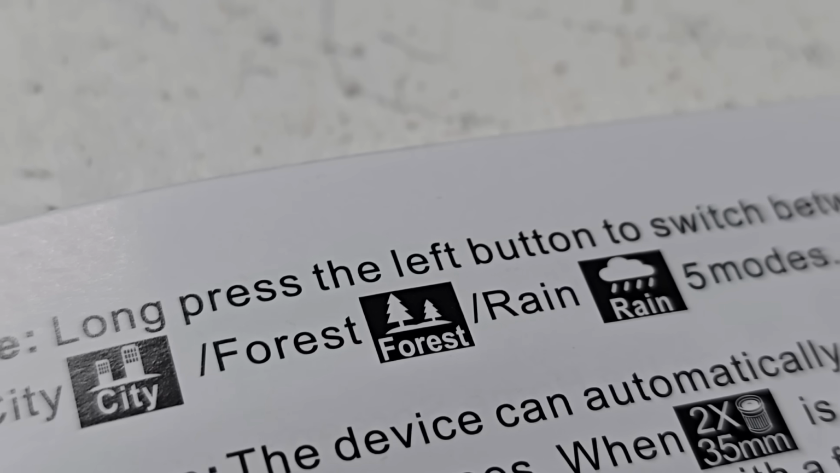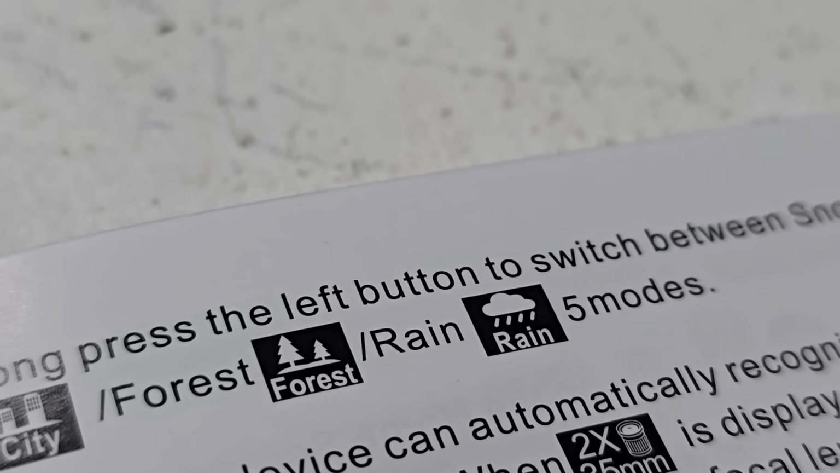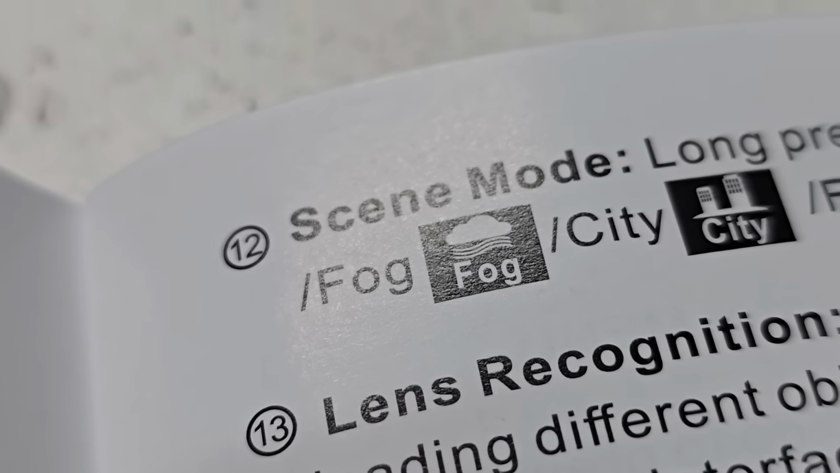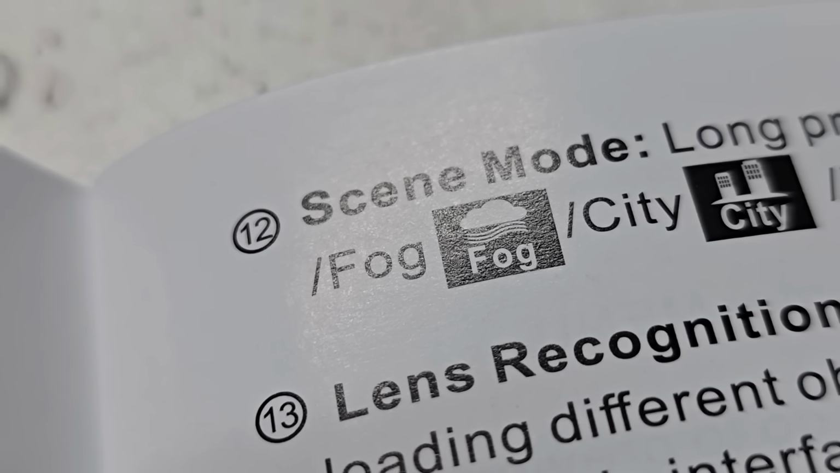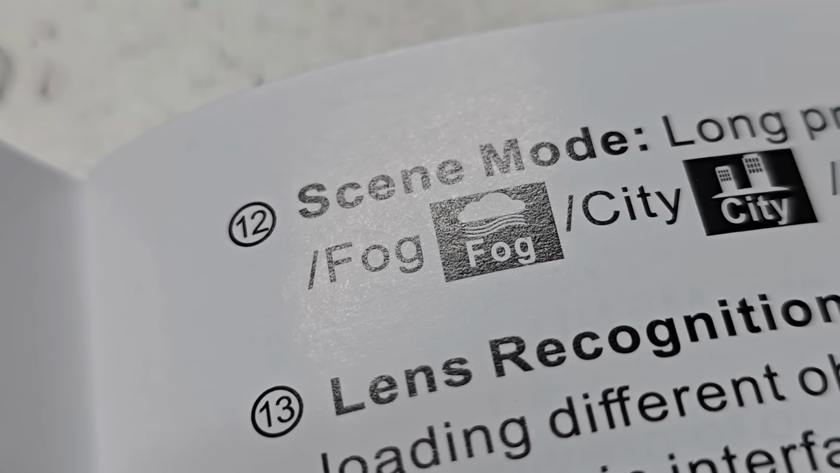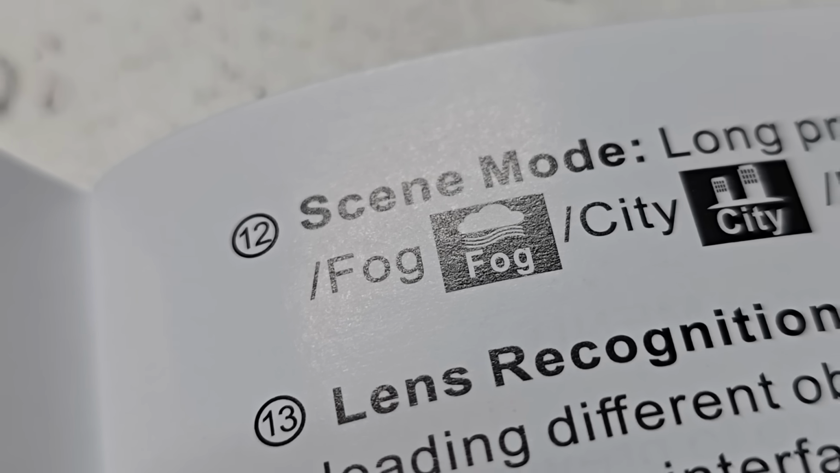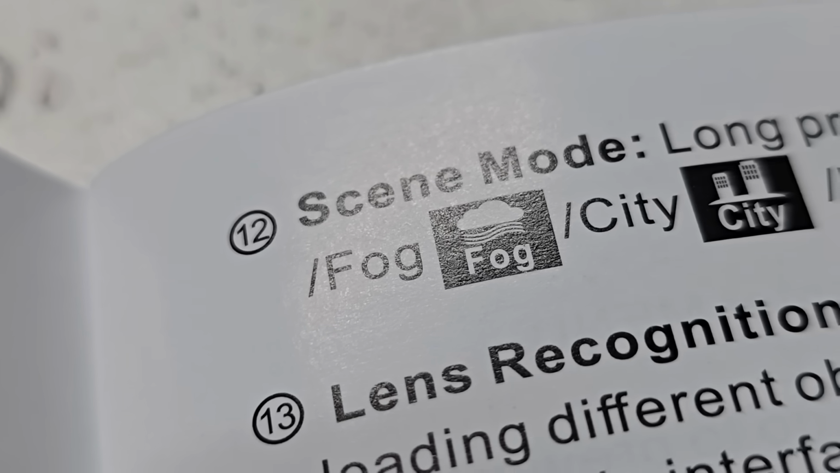Scene mode helps you set up between different scenes, and I basically just leave it on forest. I mean, we are crossbow hunters after all. But the fog mode is not a bad setting to have for those really early morning hunts or late night hunts or whatever. I guess with this, you're thinking in terms of nighttime. And yeah, the fog rolls in overnight, doesn't it?